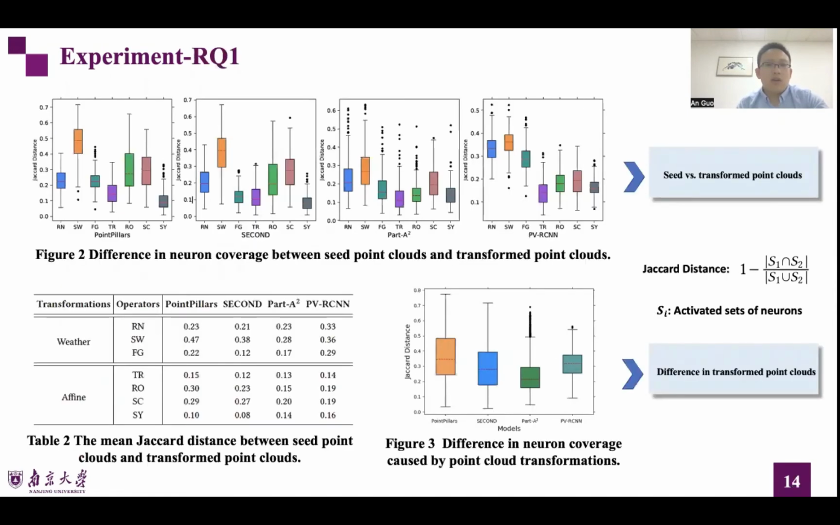We compare the neurons activated by different synthetic point clouds generated from the same point clouds, and also compute the neural activation set dissimilarities between each point cloud transformation and the corresponding seed point cloud. We measure the dissimilarities using the Jaccard distance.